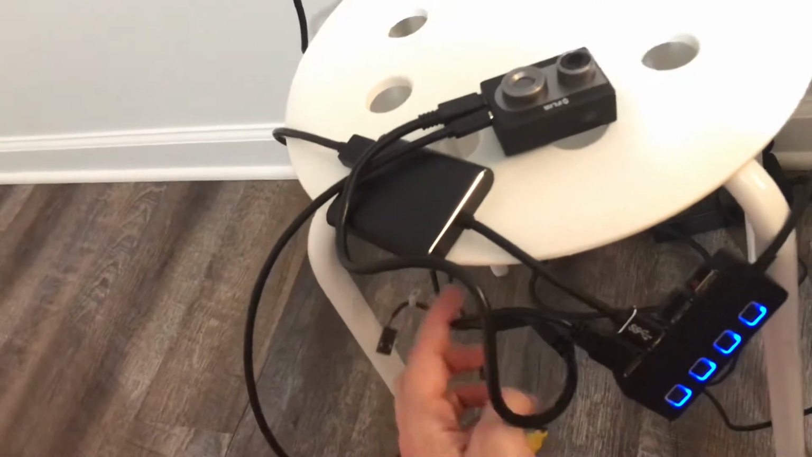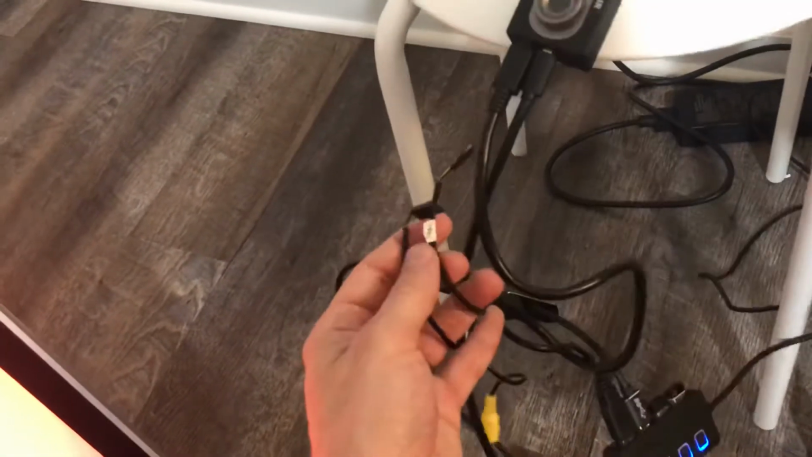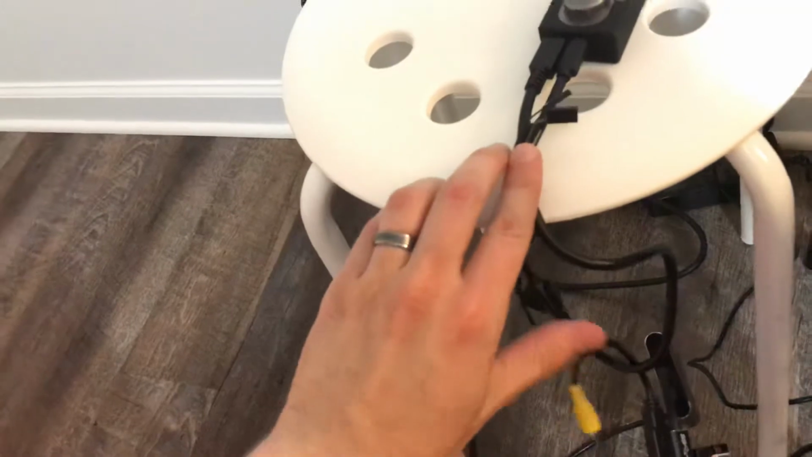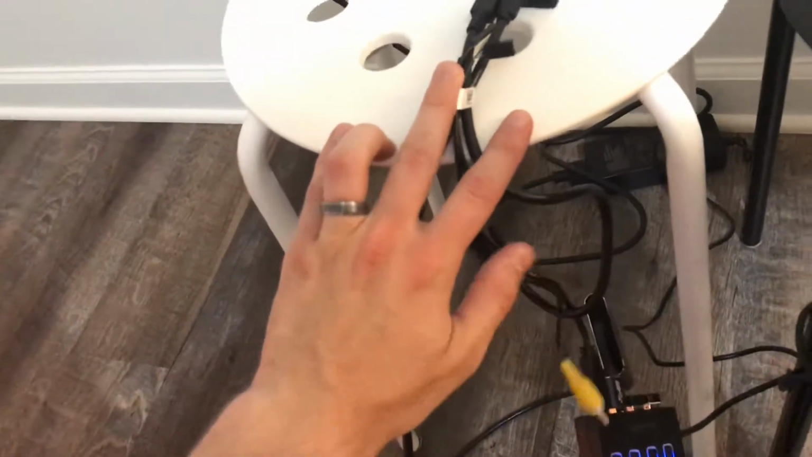Now it has other stuff here, like these pulse width modulation things, which we're not going to use. That's for the drone. And then this is an analog output actually, but we're not using that either.